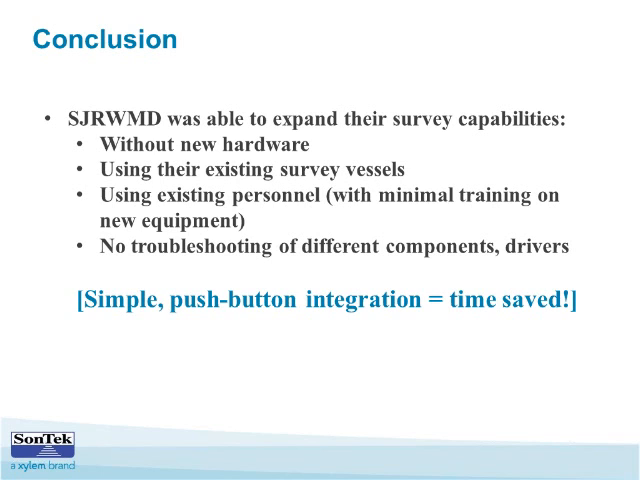All right, so again, to kind of wrap things up, the St. John's River Water Management District was able to expand their capabilities using the same instrument. So without new hardware, they're using the same hardware, the M9, and they're able to use their existing survey vessel.